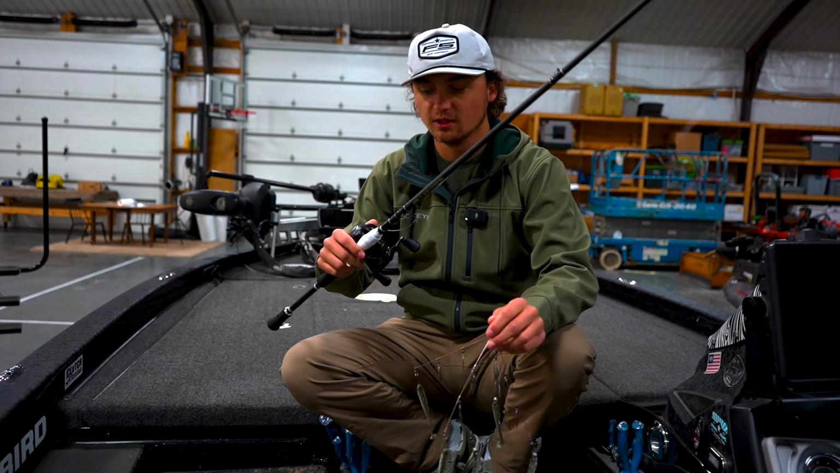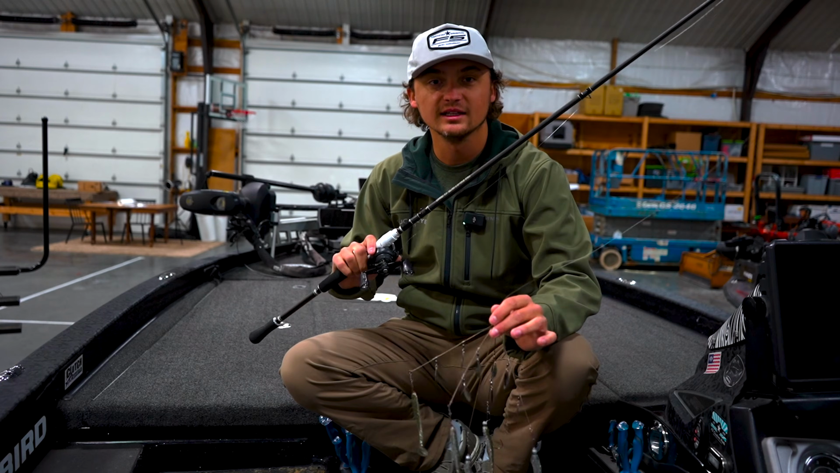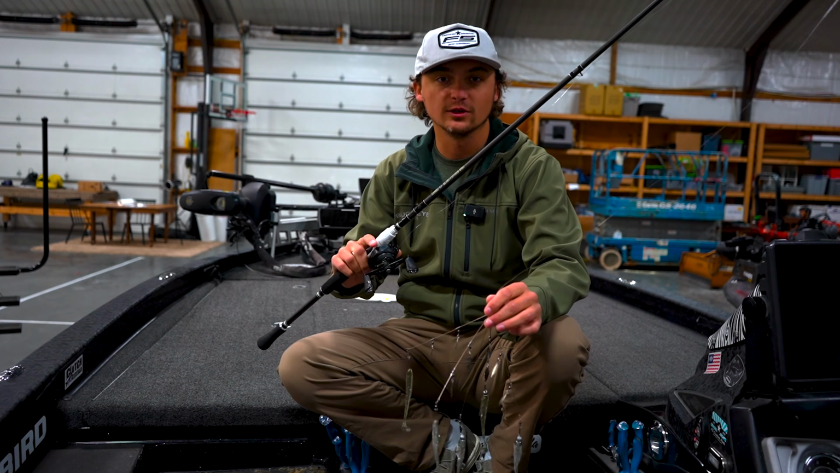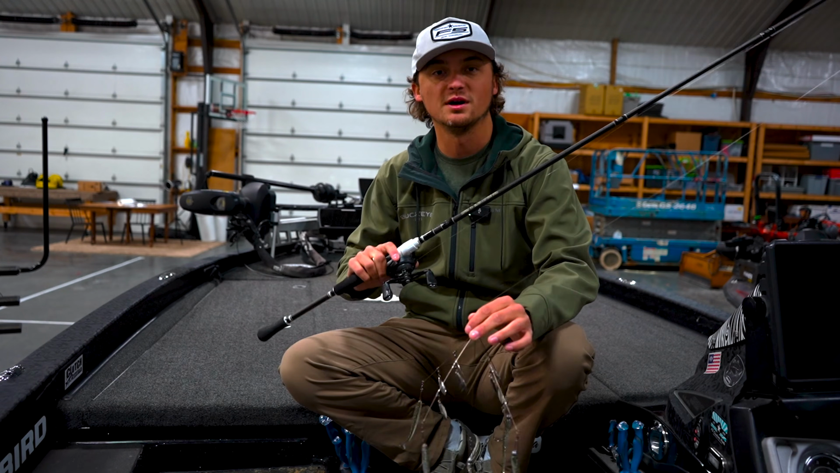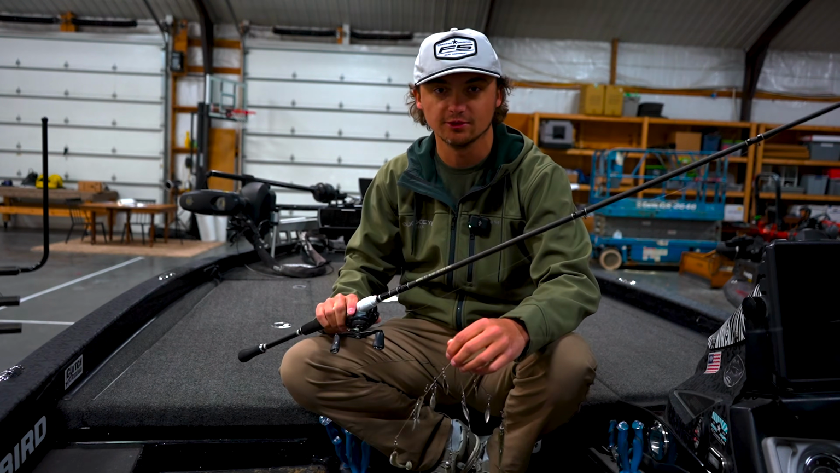As far as the reel, I throw a Shimano Curado 7:4 gear ratio. I like to be able to pick up that slack and really burn the A-rig over the fish or the brush piles, depending on what the situation is. And if not, I can always just slow down and reel slow.